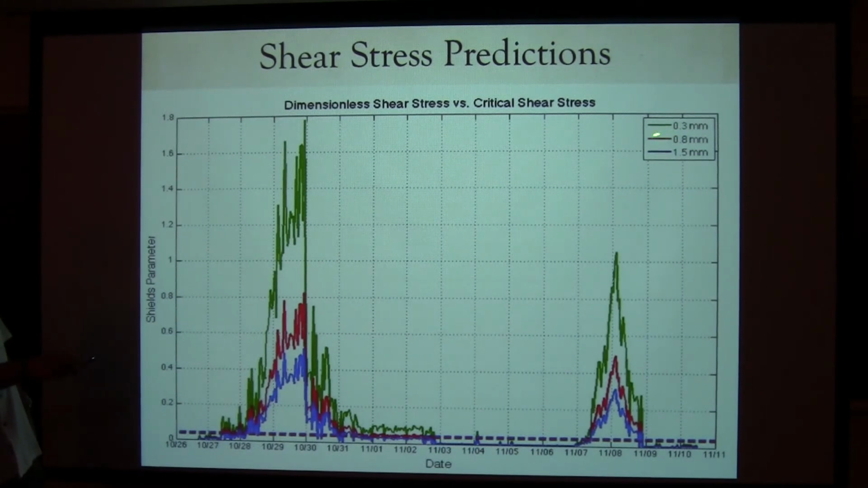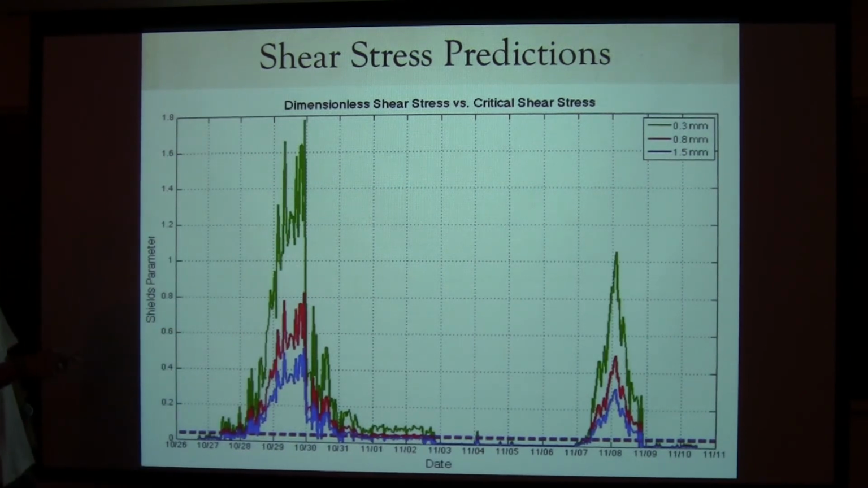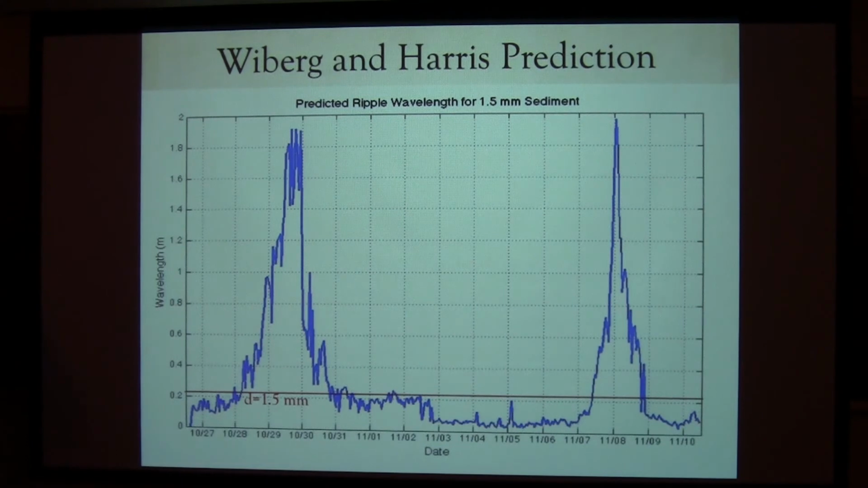And then I've modeled this, basically estimated this, for different grain sizes. Fine sands, 0.3 millimeters, up to 1.5 millimeters, that very coarse sand, almost gravel. If you predicted the ripple wavelengths in an equilibrium model like the Wiberg-Harris model, the ripples should get up to around 1.8 meters per second in the coarse domains. In the fine domains, it goes to plane bed, so they're wiped out.